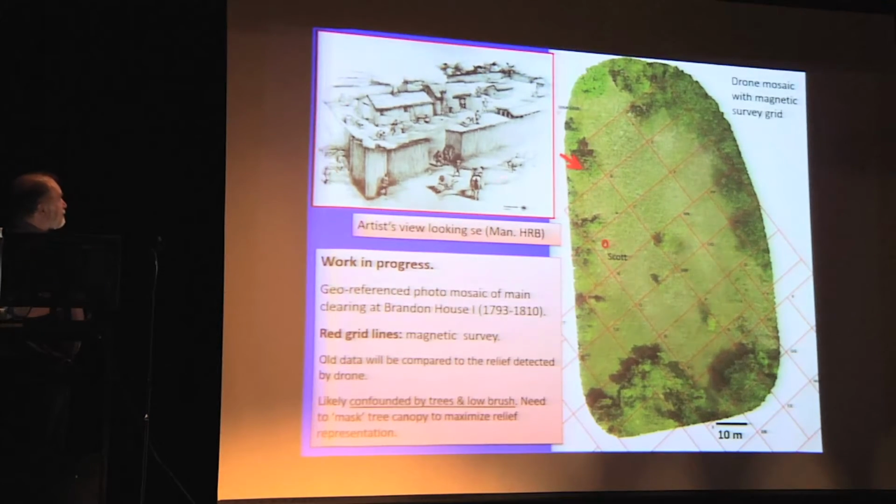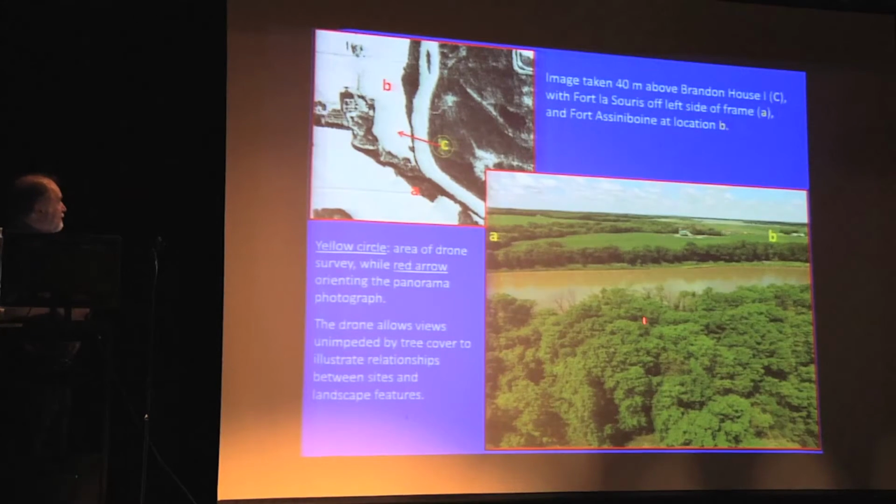This is an artist's rendering of the site on the basis of the archaeological explorations. This is the drone, probably 40 meters up in the air, looking towards the other side of the river where the other 2 sites are. The Northwest Company post is here at B, and the XY Company post is here.